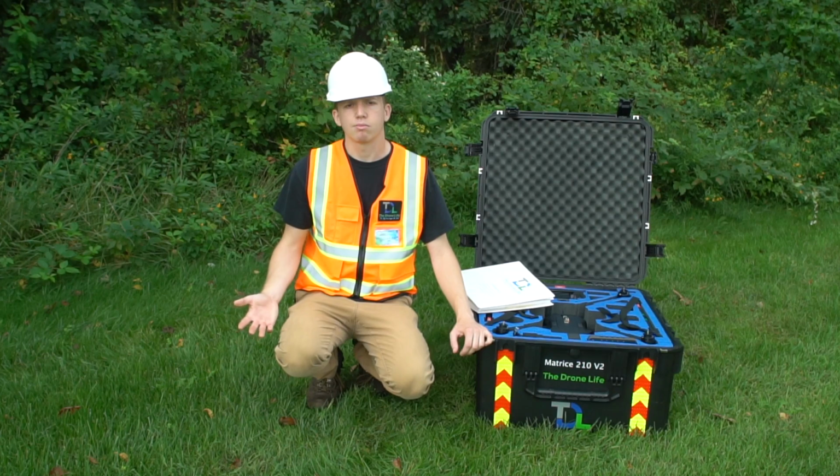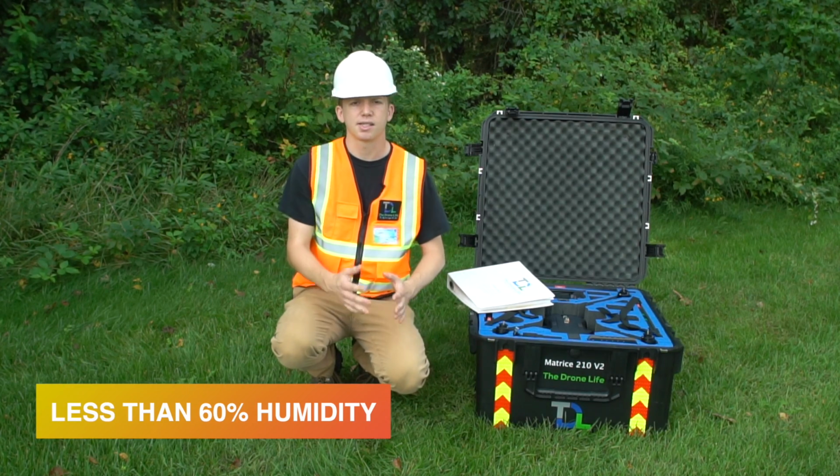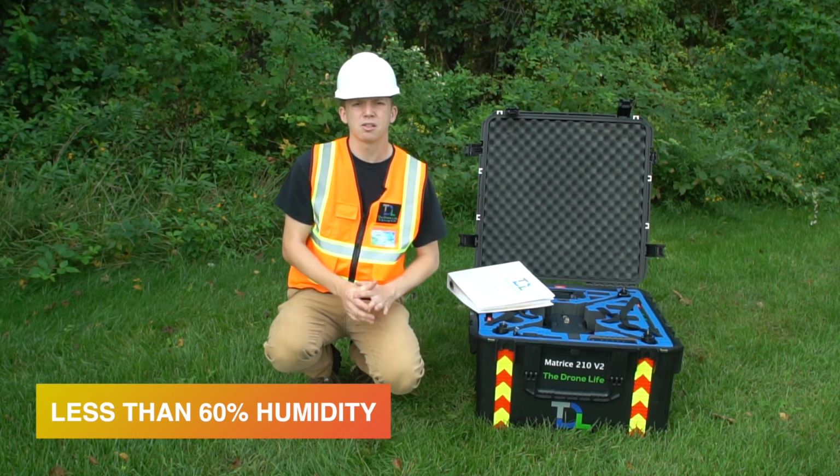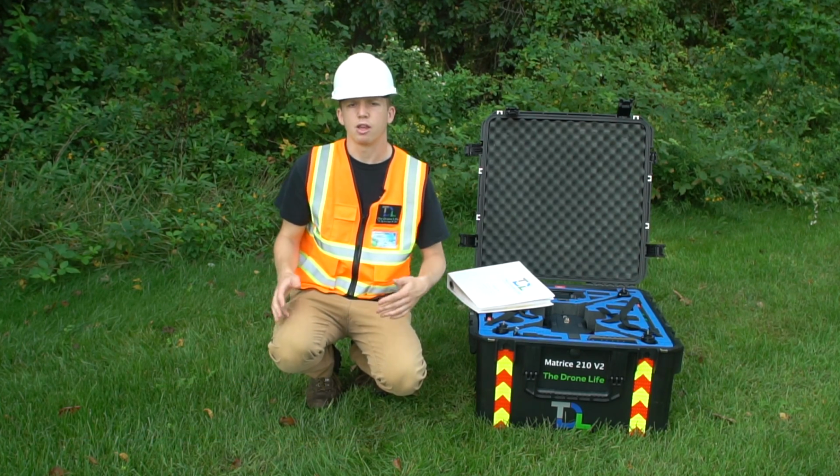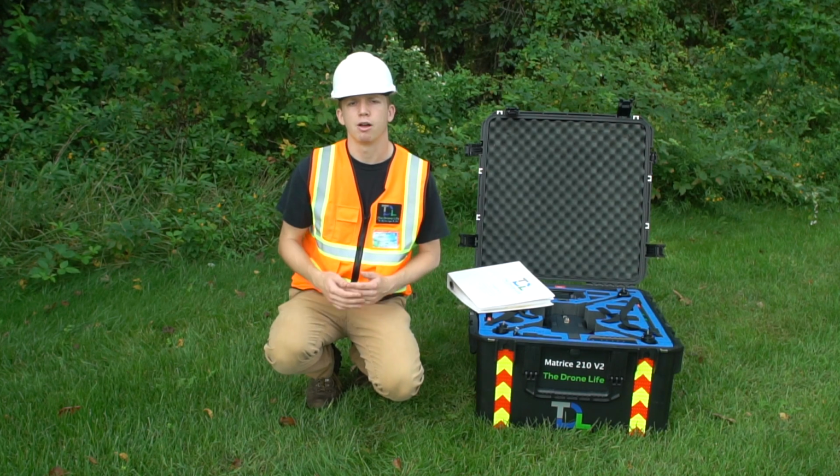Lastly is humidity. So you ideally want to have less than 60% humidity, but this isn't always possible depending on the time of year and your location. So if you need to, it's definitely acceptable to go above 60%.